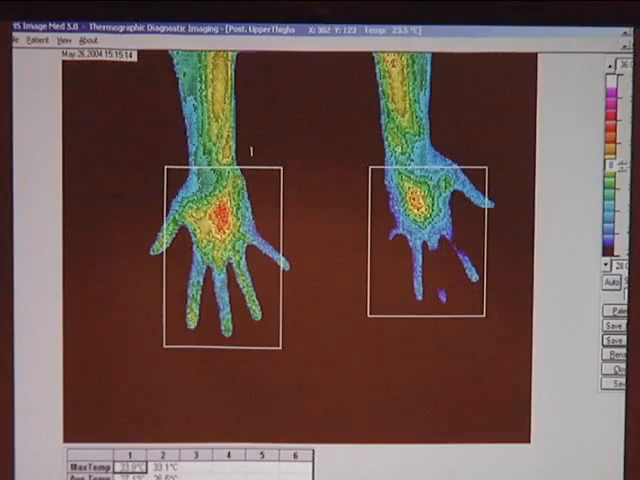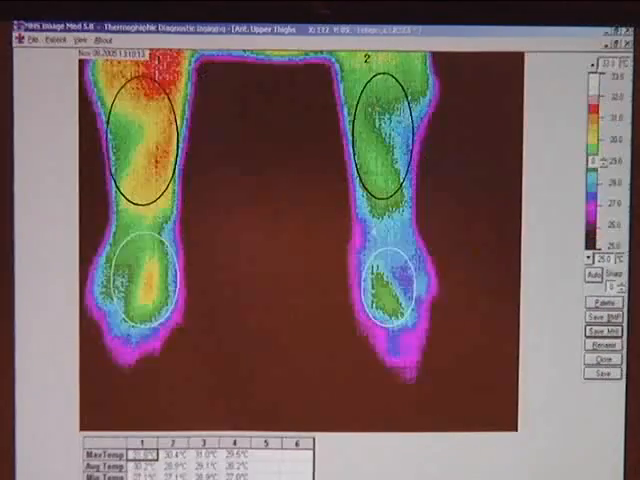But the point is that this patient has no symptoms in the hand. The symptoms are limited to that foot. There's nothing else. I'm asking a million questions. There's nothing there in the hand. But I've got thermographic evidence. I've got a patient that's got a problem with the hands.